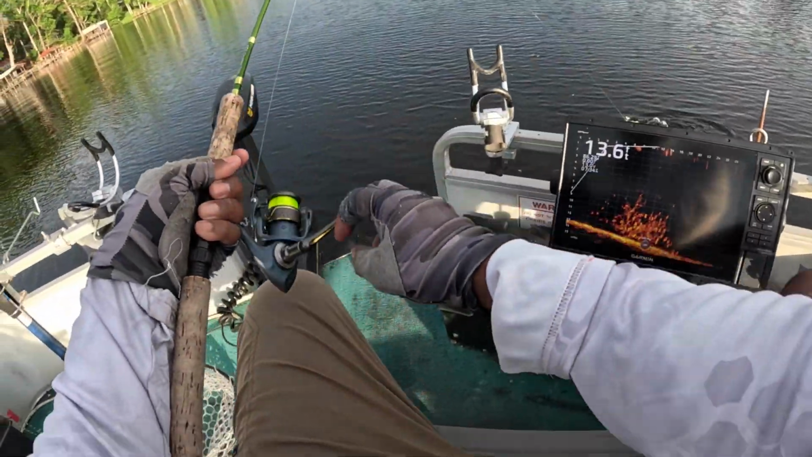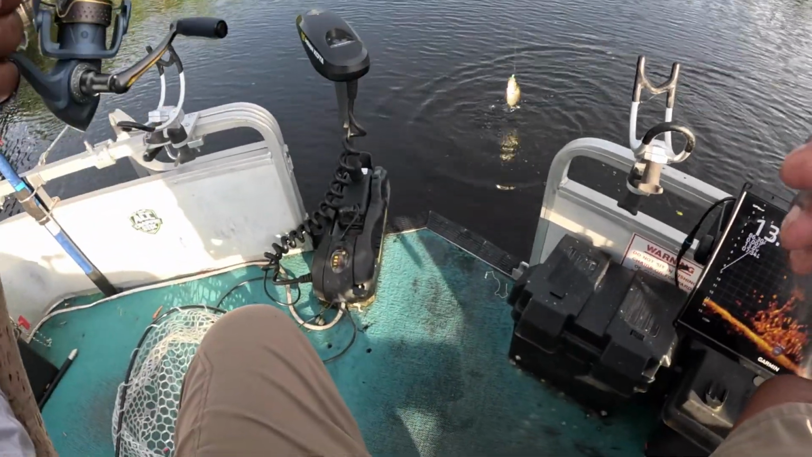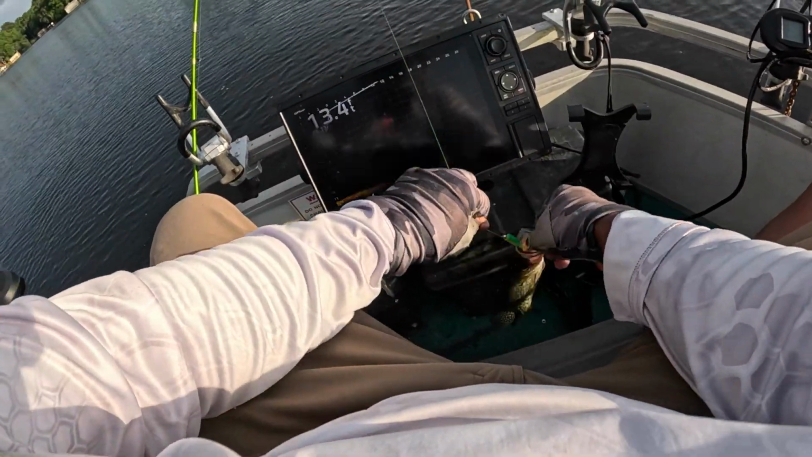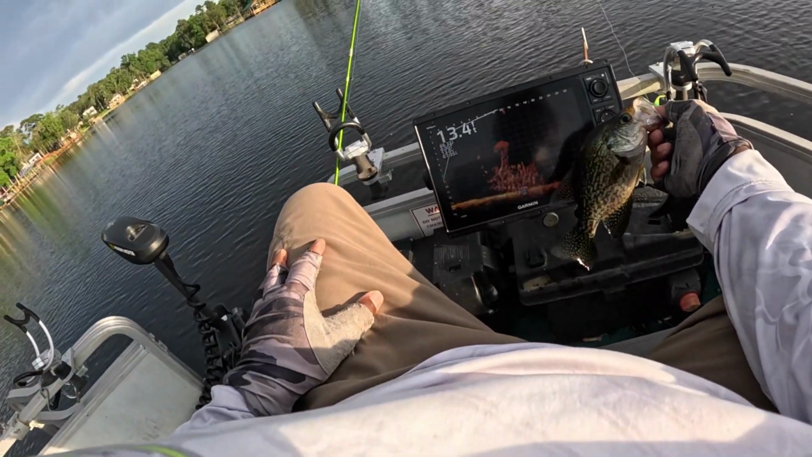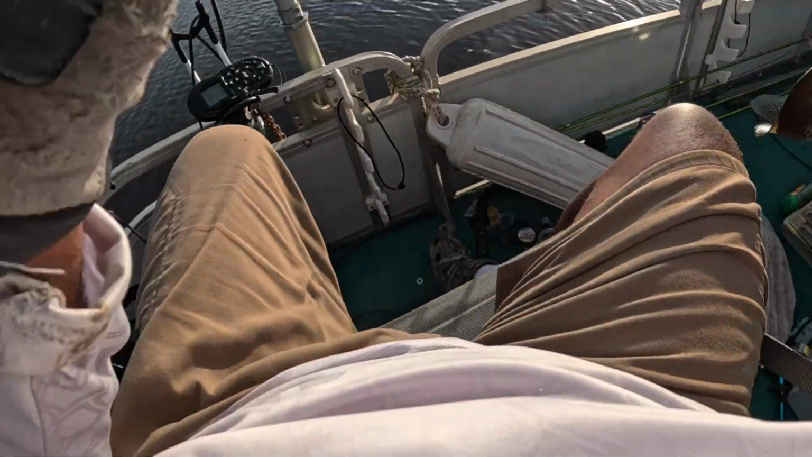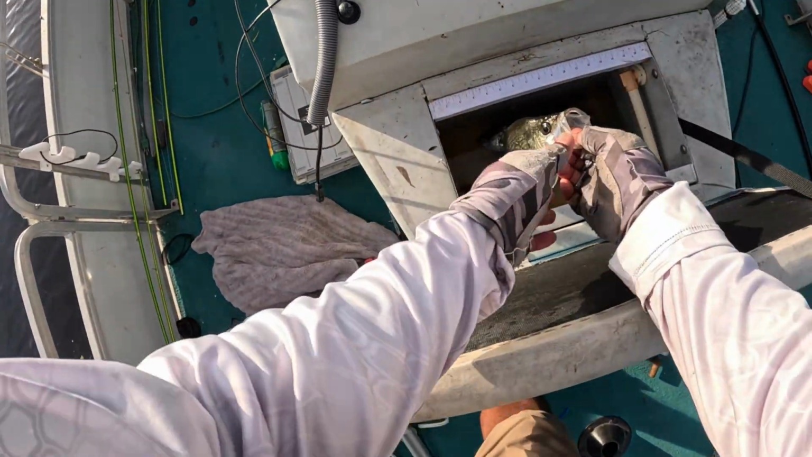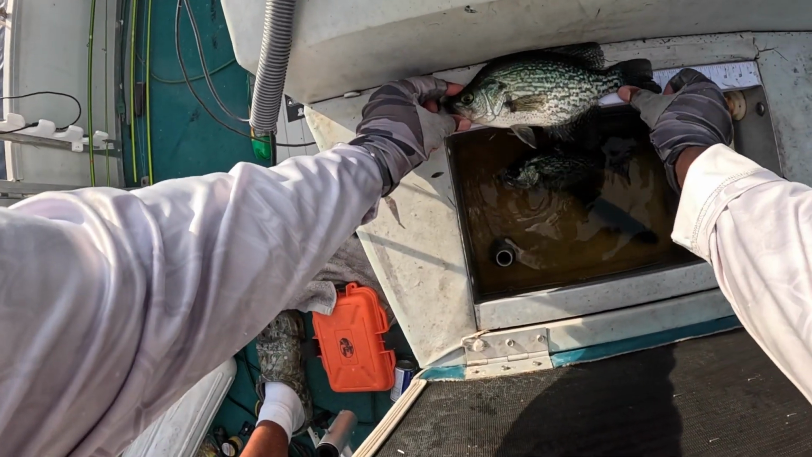Yes, sir. Stuck him, folks. Now these fish in this area, you gotta be quick. Have to be quick. Look at that. Beautiful, beautiful fish. About an 11-incher.